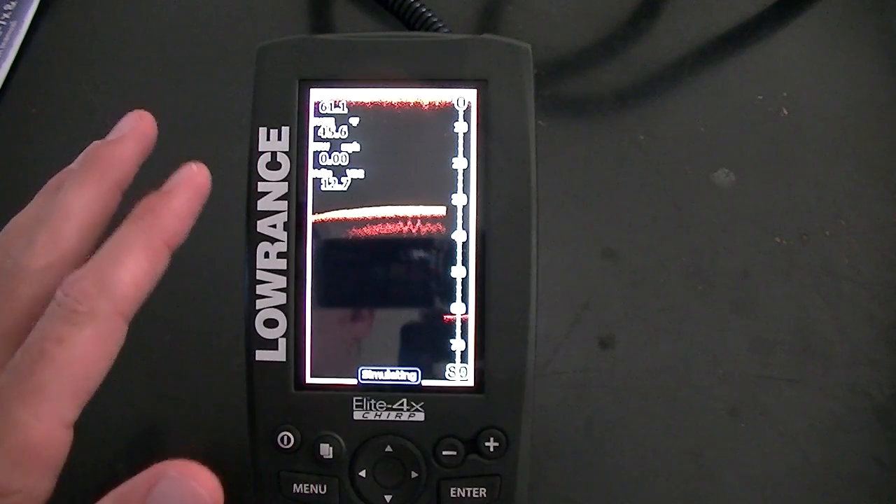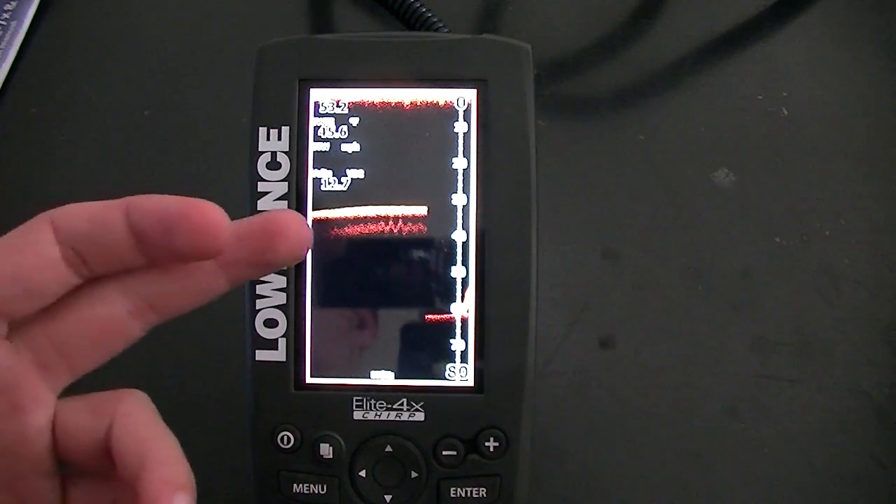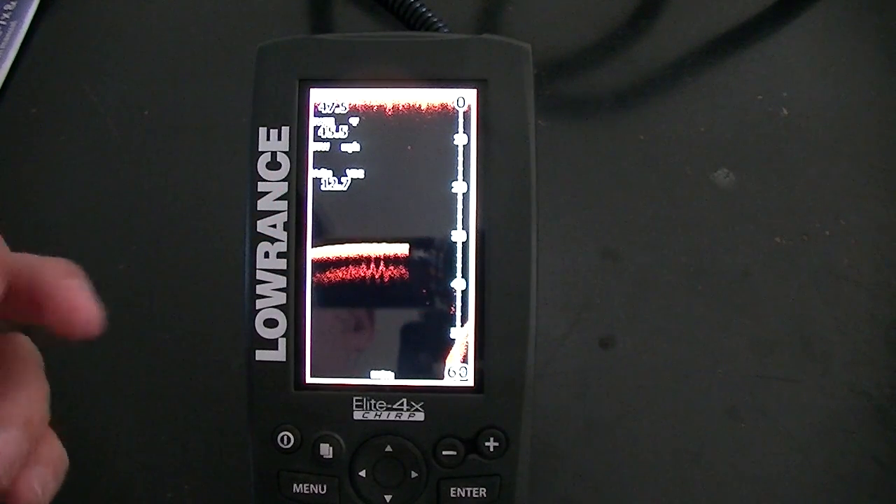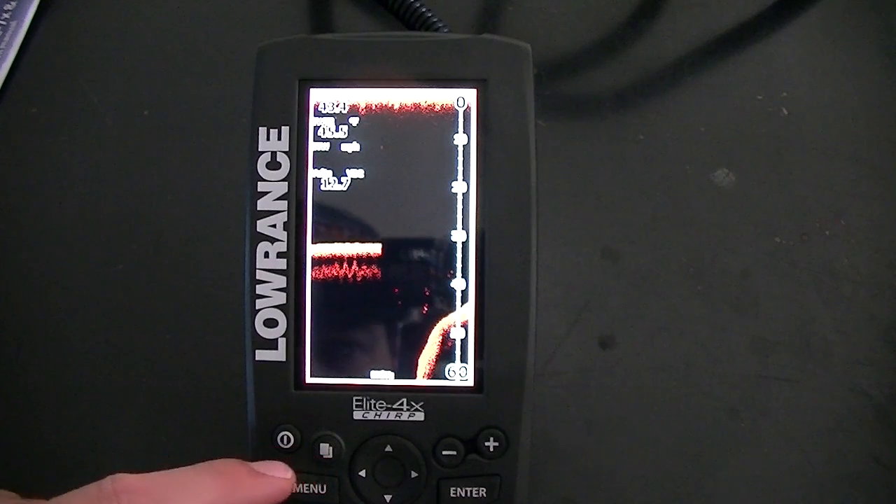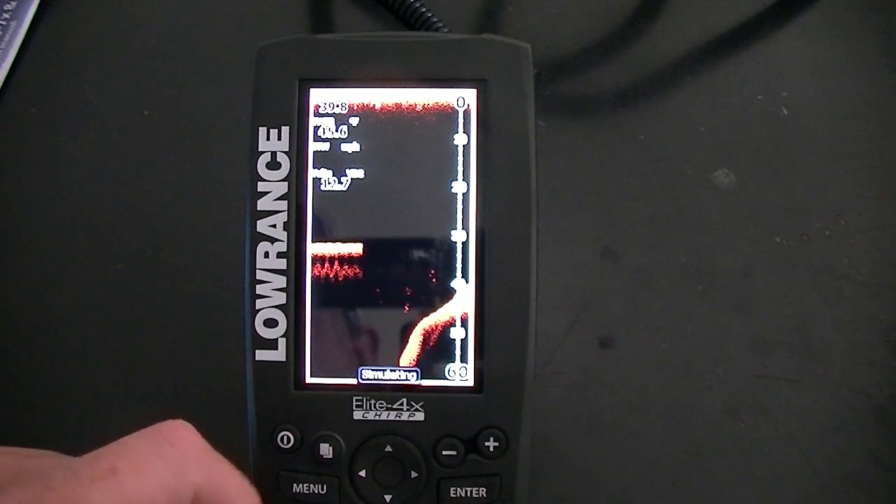So as you're cruising along here, it's kind of the same deal. The yellow is the hard bottom, the orange is a bit softer. I'm really hoping this thing shows a tree and stuff here, because then you can really get an idea of what you're looking at.